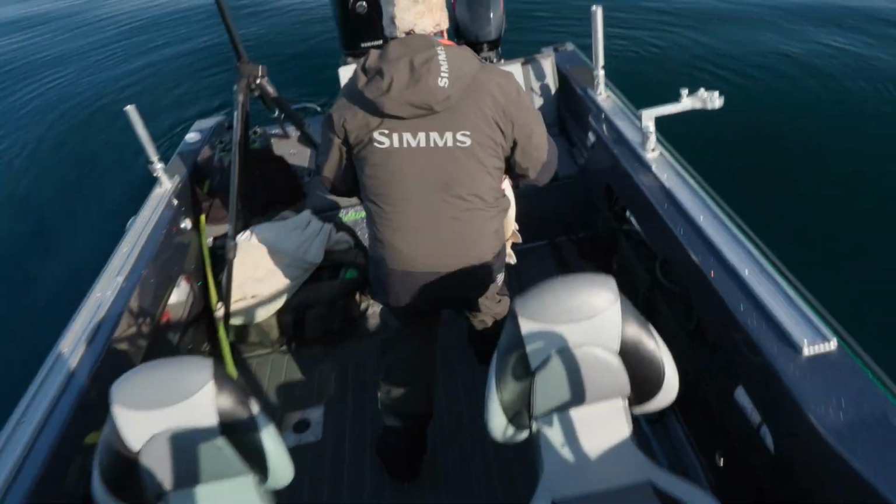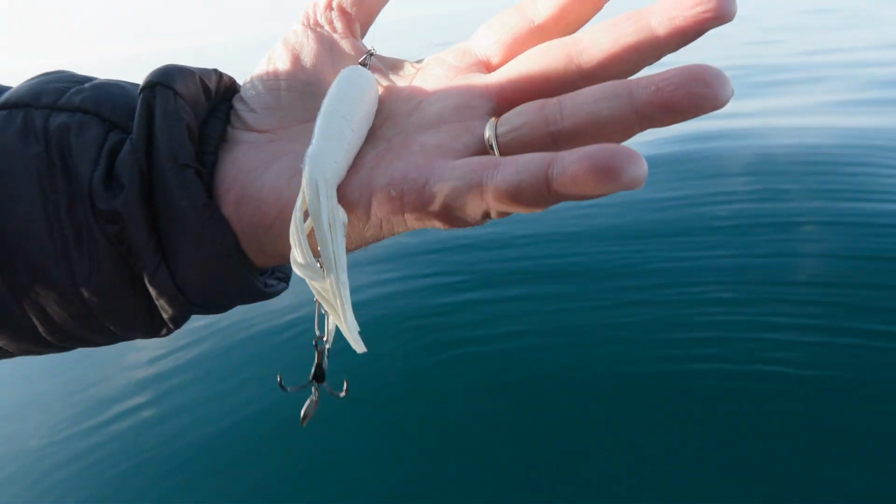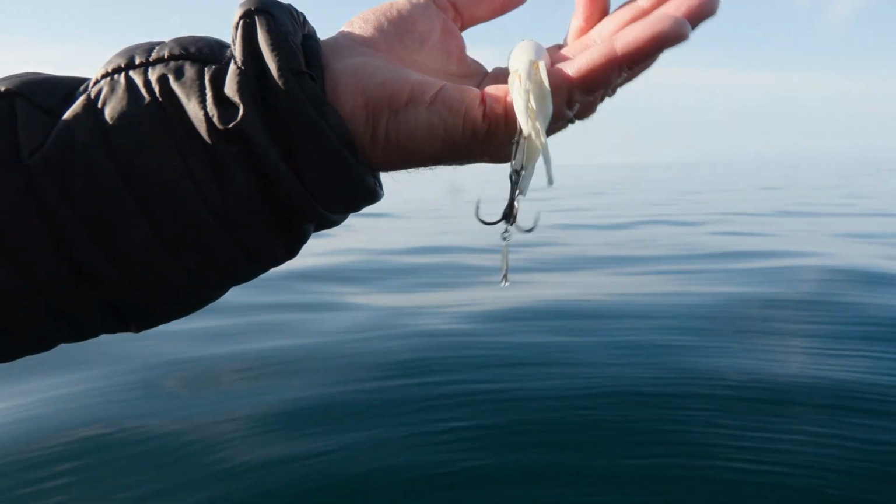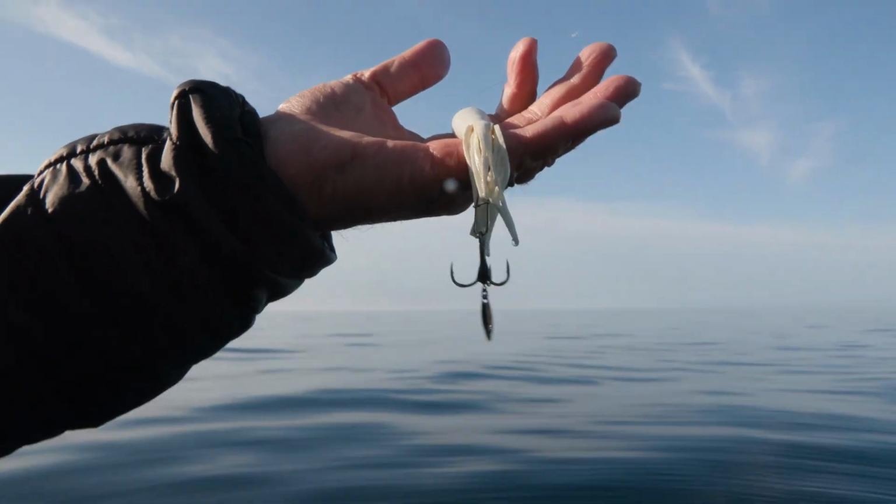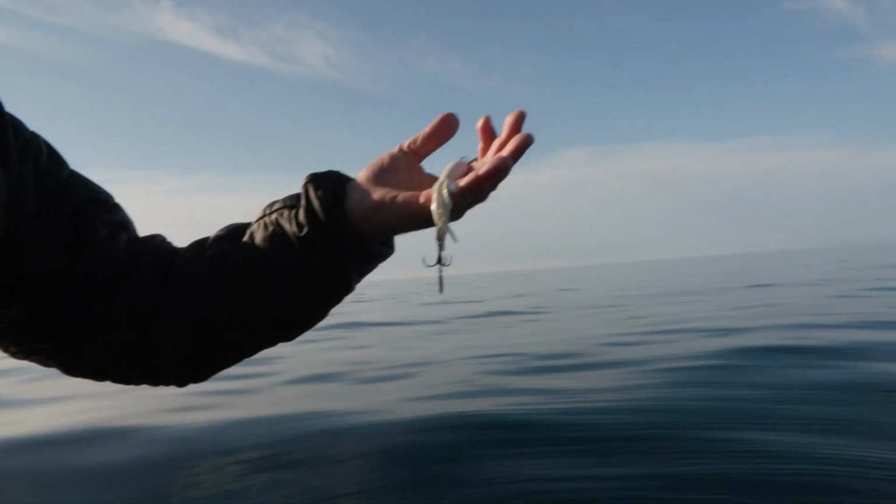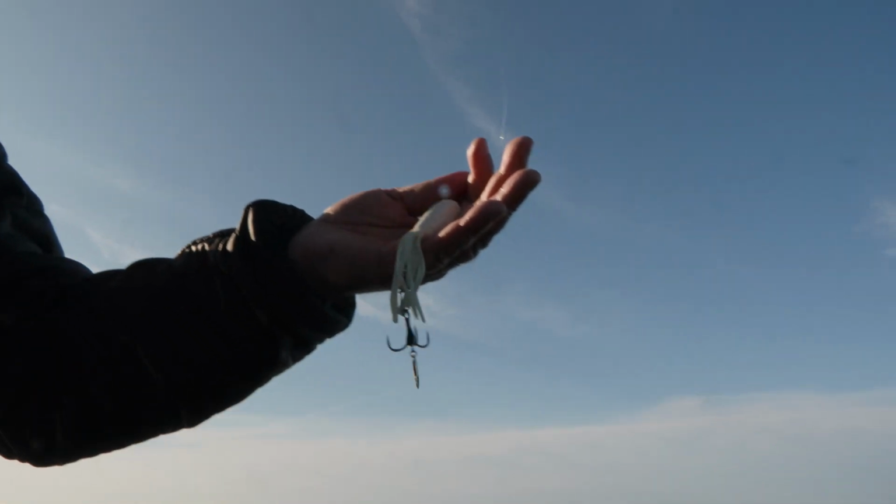John probably doesn't want me to, but it's just a simple, big tube, and John likes to run a treble hook on his jig, and he's using those little VMC treble hooks that have a little spinner blade on. Truthfully, I don't think that hurts a thing. And yeah, homemade rig, works great. We're going to get back down there.